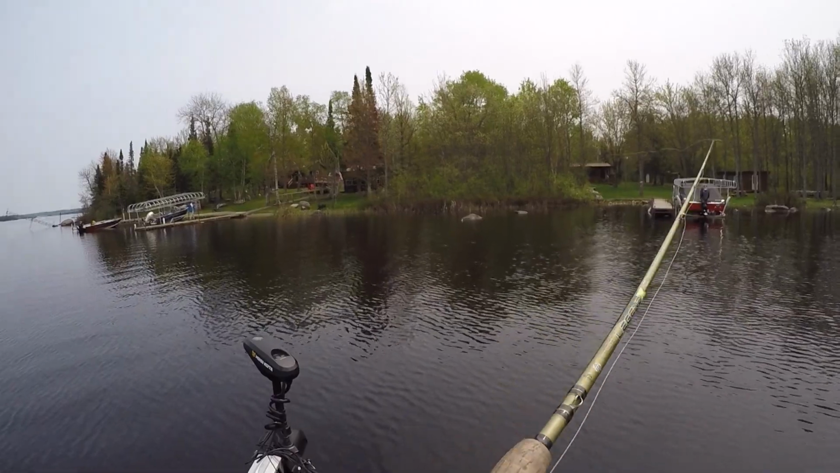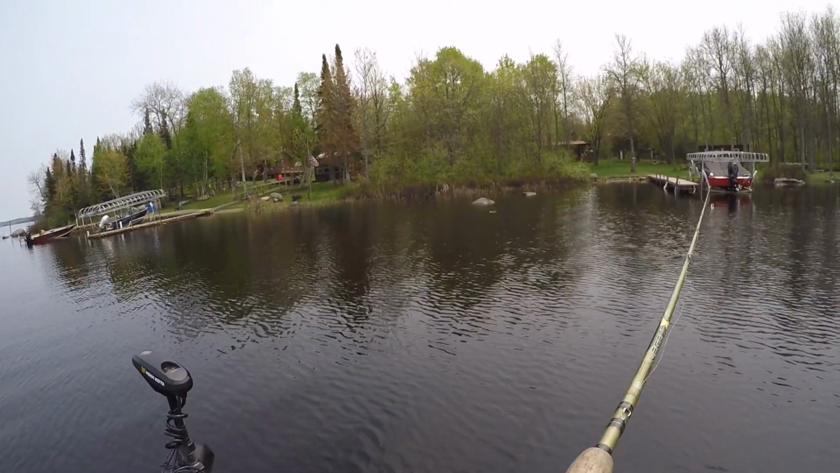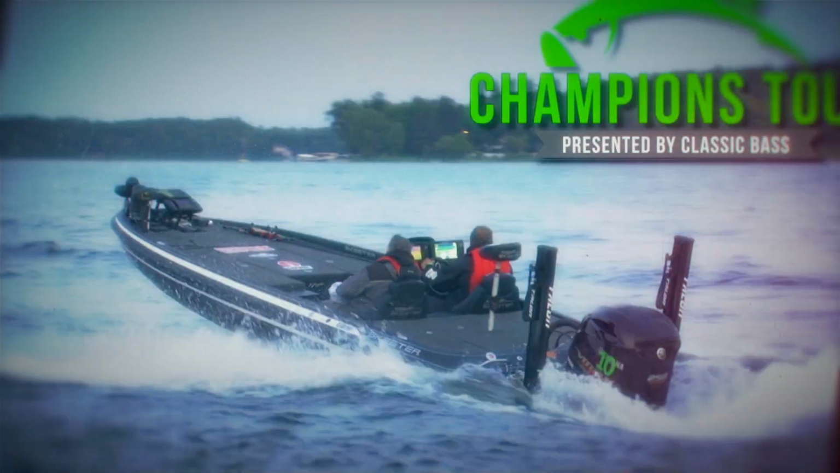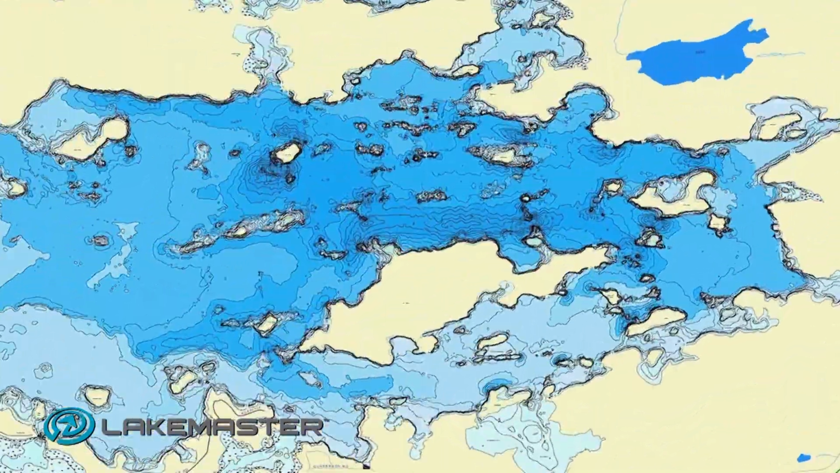I'm up here on Vermilion where I have a twofold mission: to do an early season bass piece, but also I fish this other tournament tour called the Classic Bass Champions Tour. It's a lot of really good Minnesota and Wisconsin anglers, and it's an MLF format on Lake Vermilion in about a month and a half. So this gives me a pretty good idea.